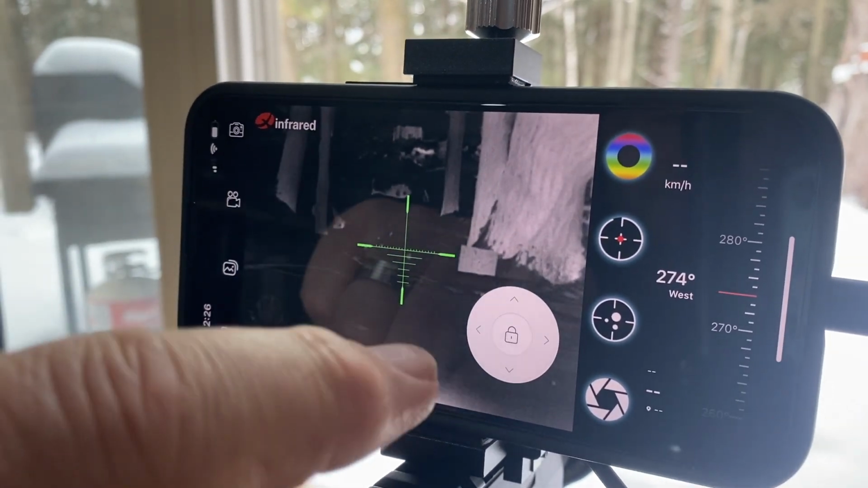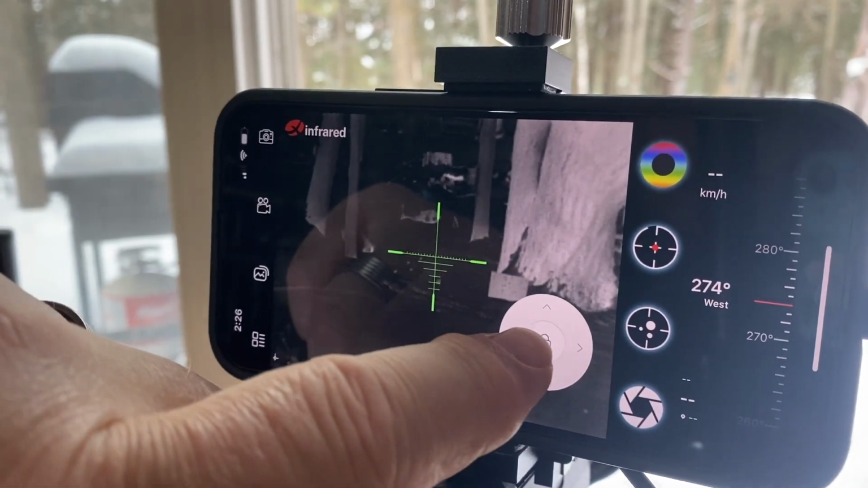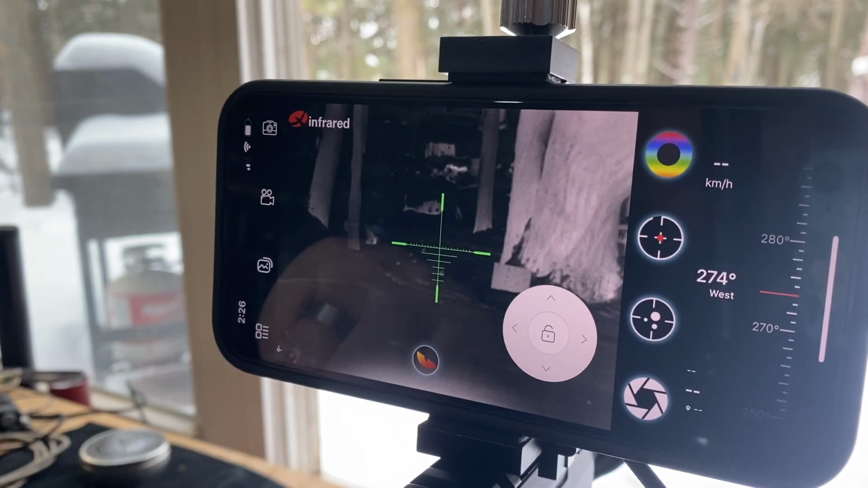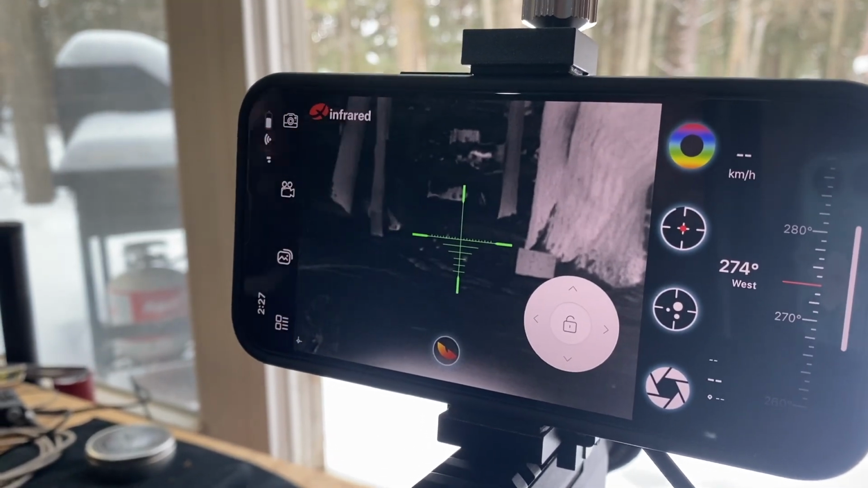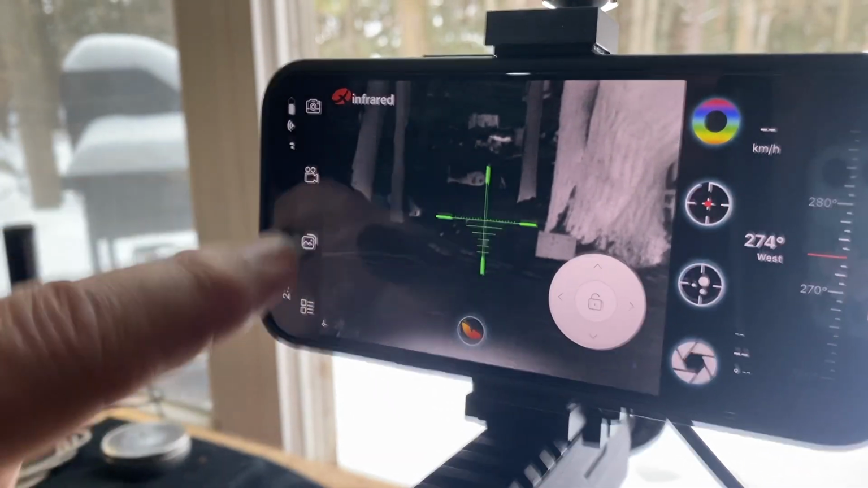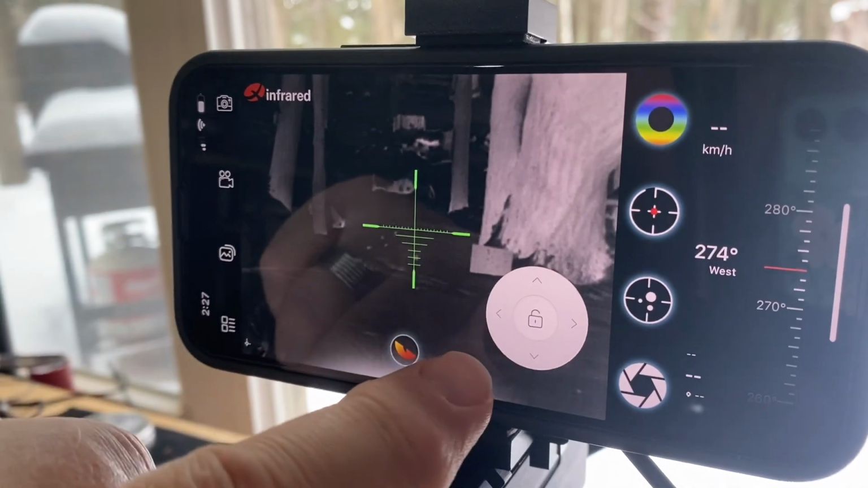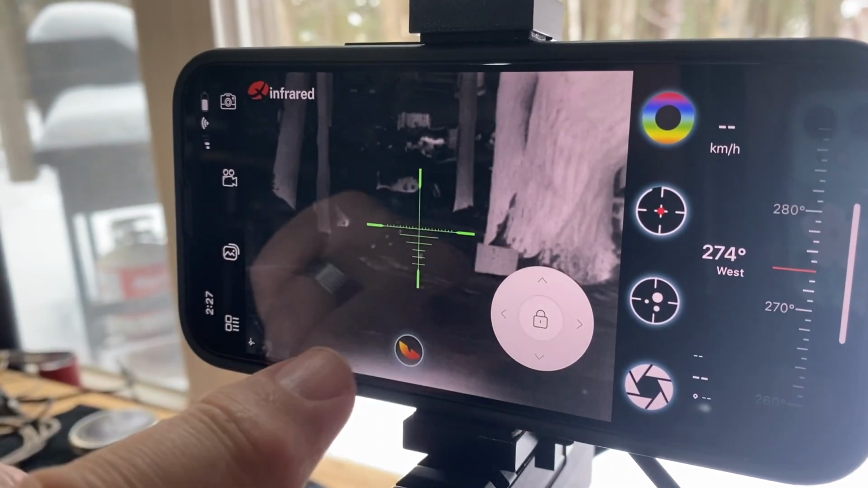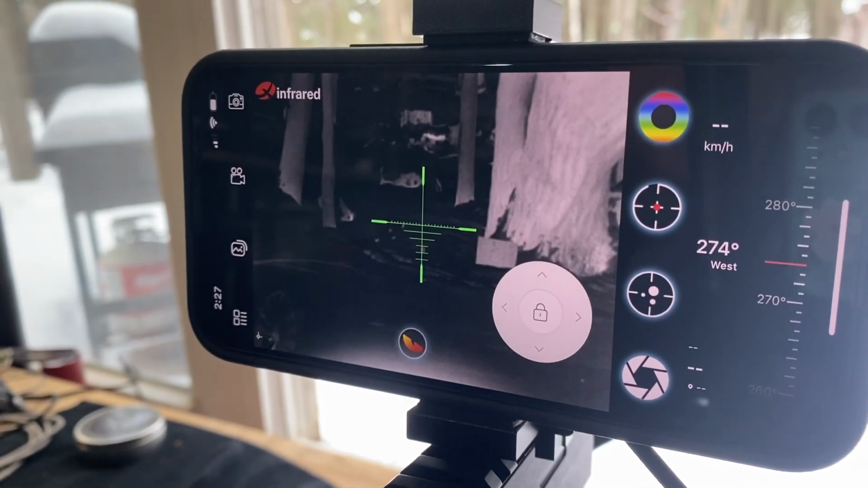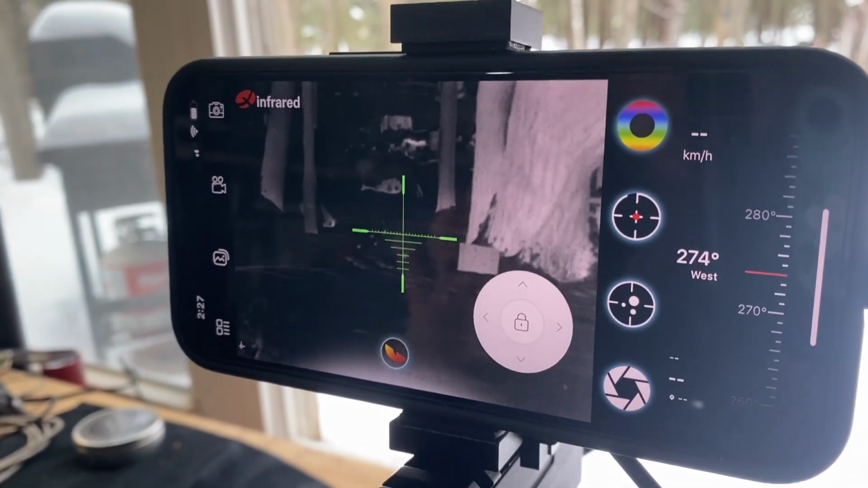If I want to adjust it, if I had a different range, and I could certainly figure out the holdovers, all I'd have to do is unlock it there and then take my shot, move it up, down, left, and right. You can either drag it around on the screen itself, or you can use like the little D-pad there. But I've got this dialed in for some pest control work we're going to go do in a couple hours, so I'm going to leave it right where it is.